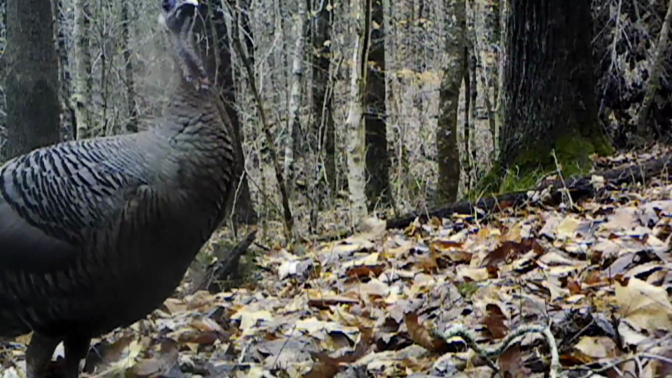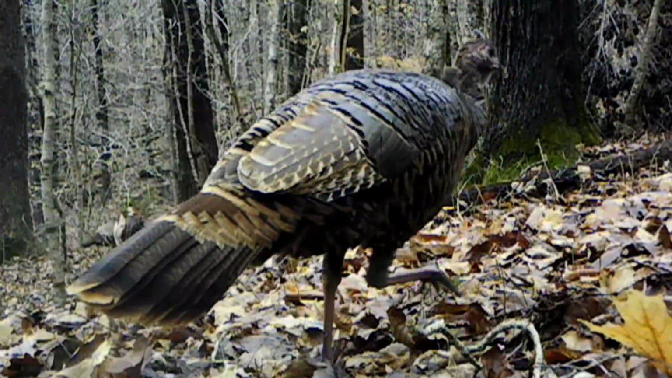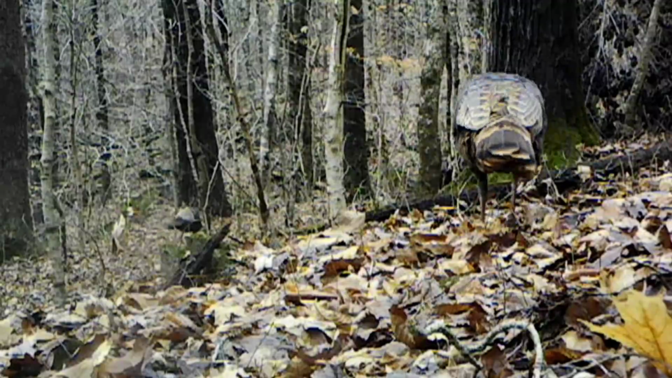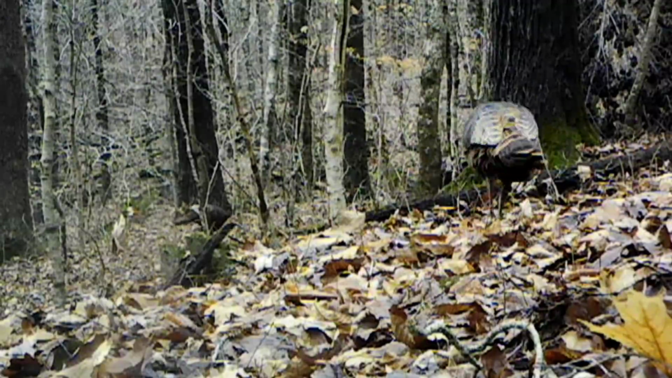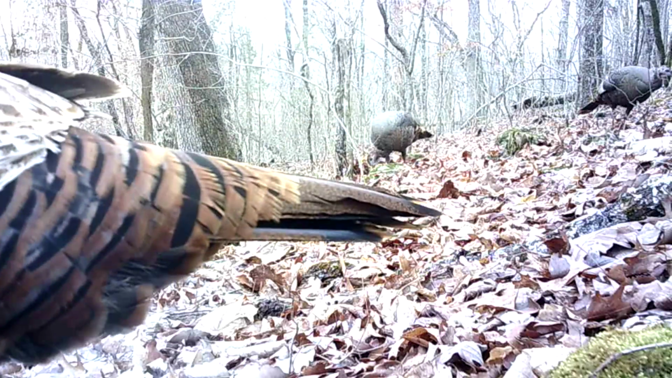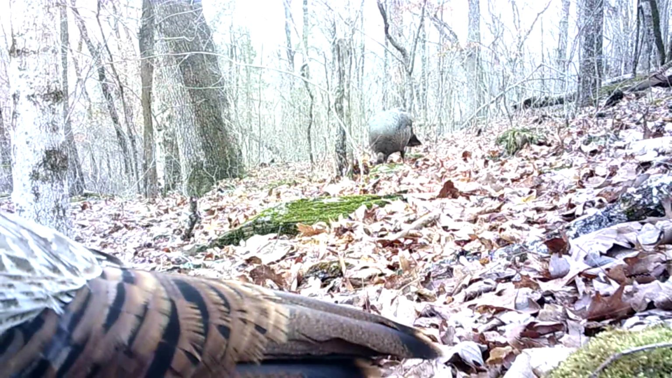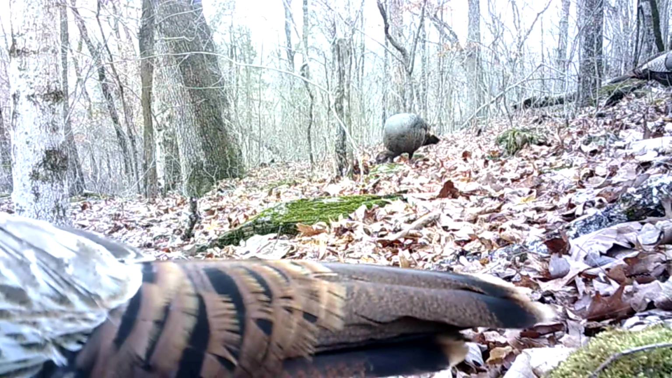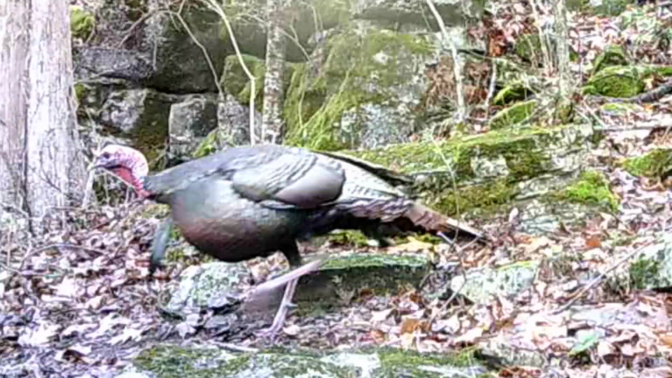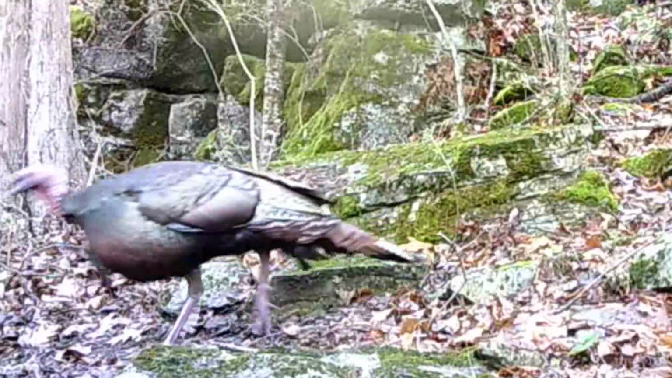The old hen, they'll walk right into the camera. Beautiful turkey. I get some really good close-ups too. There's a big old tom coming down the ridge.